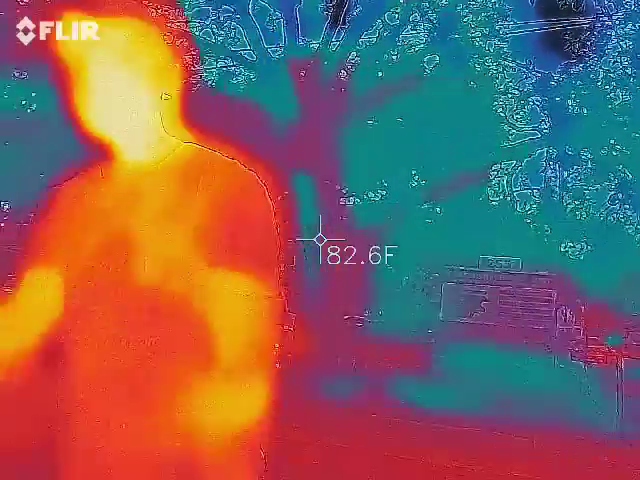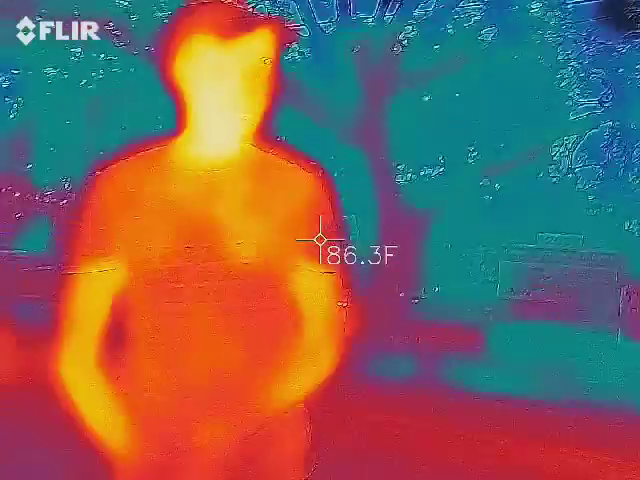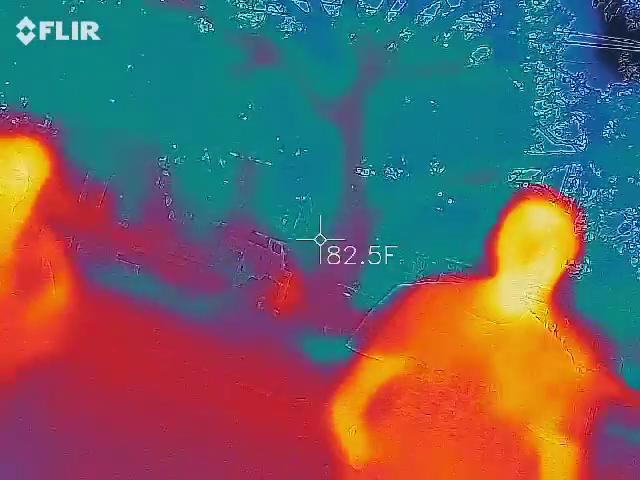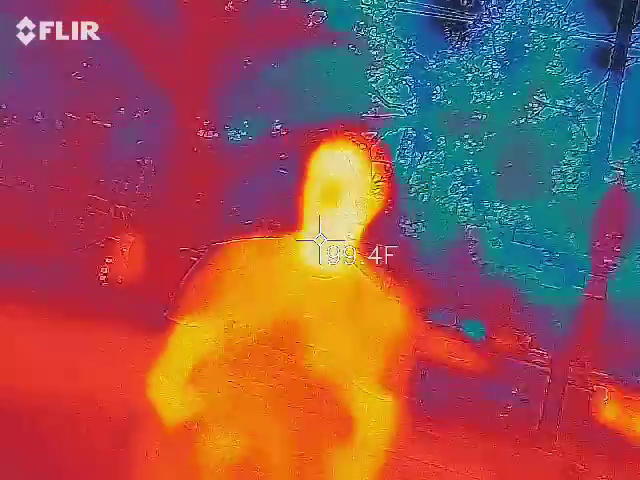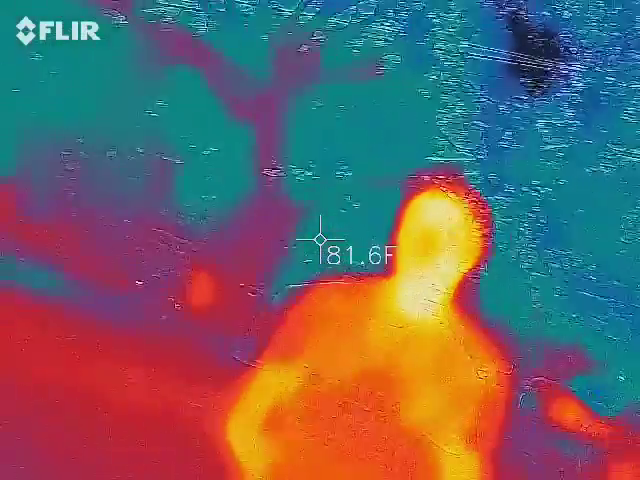What does it say for like the floor temperature? Will it be the same? 79. 79? Yeah, 79.3. So this is obviously a different type of material than the air around you. Like your skin? It should go all the way up to 95, 96. It says 91.4 right now. He's a ghost. Cold-blooded. Yeah, I'm cool. That's ghost.